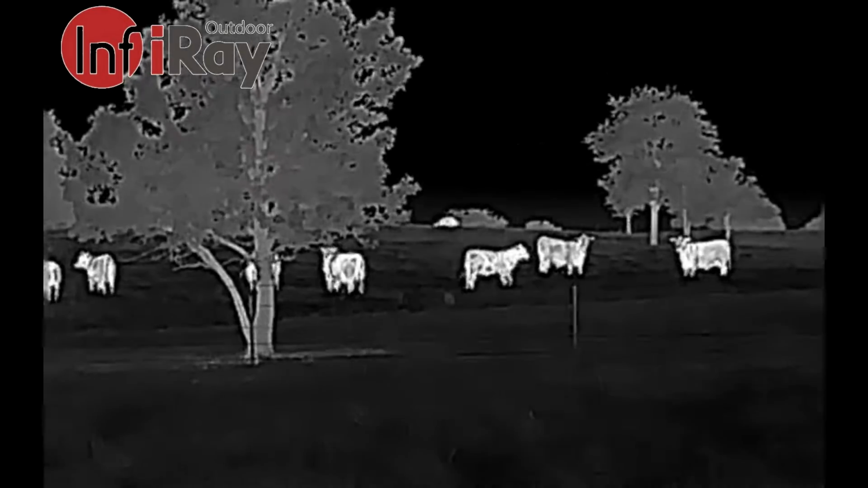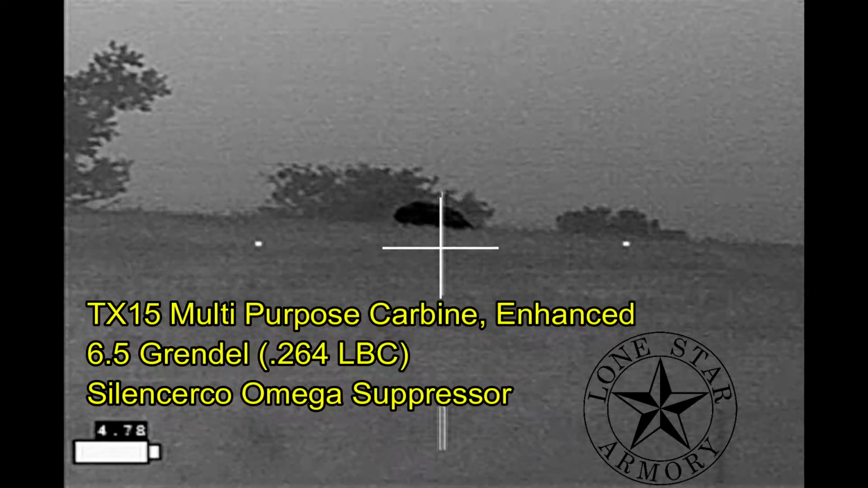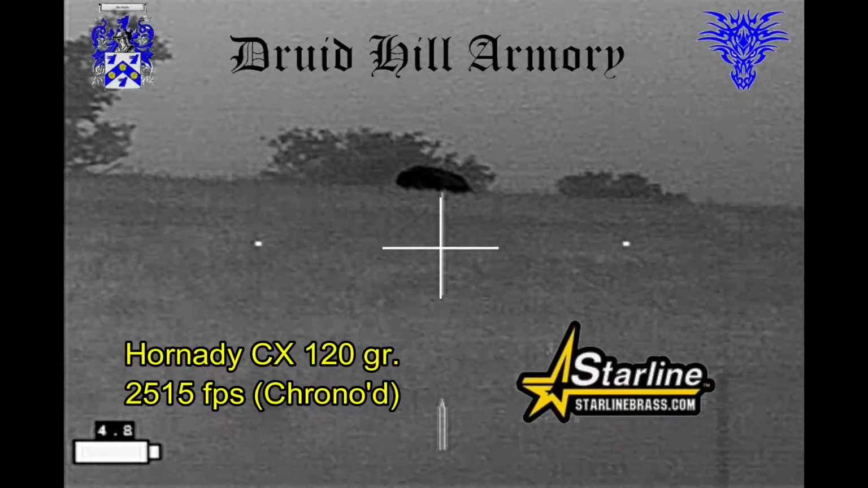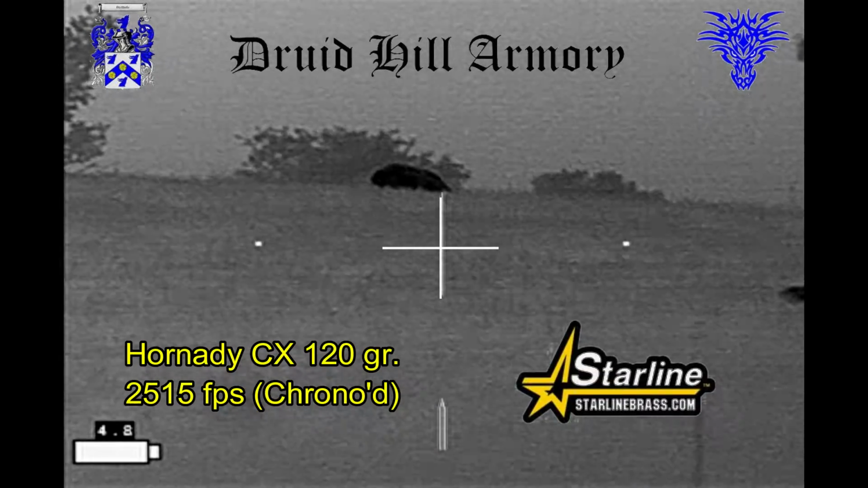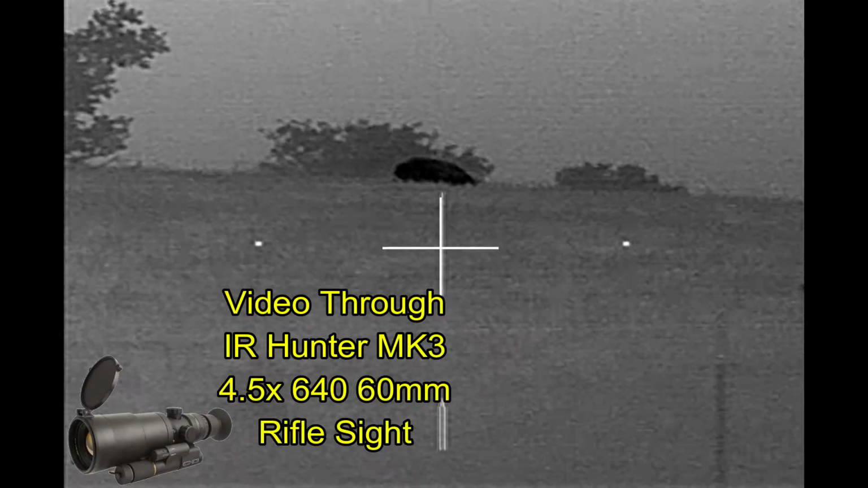Of course, I don't want to be shooting at a hog that's 250 yards away on top of a hill that I can only partially see. I need to move up and get into a better position, and as I move up, the hog is still silhouetted against the night sky on the top of the hill. This is the view from my Lone Star Armory TX15 Multi Purpose Carbine Enhanced, through which I'll be shooting Hornady CX 120 grain bullets loaded by Druid Hill Armory into Starline brass, if I can manage to get a better angle on the hog.